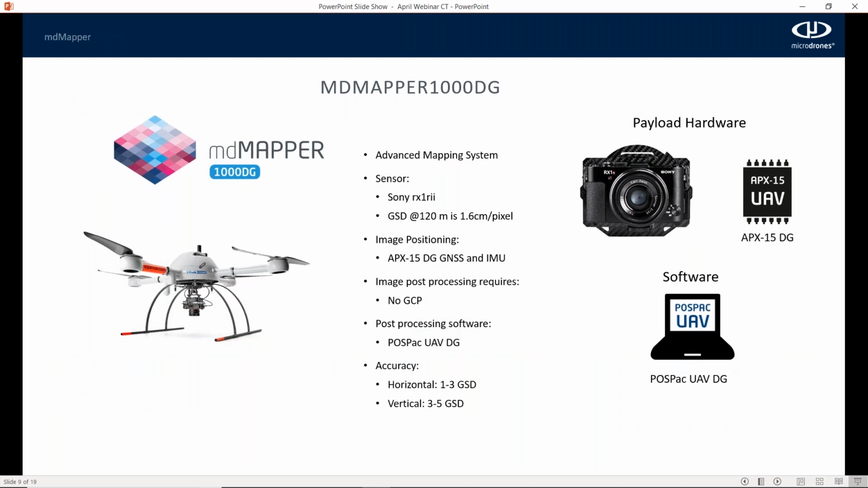So the components of this system, obviously, is the NB4-1000 as the drone. The payload consists of a Sony RX1R2 camera, which is about a 42.4 megapixel camera from Sony, as well as the APX15 DG GNSS and IMU solution.